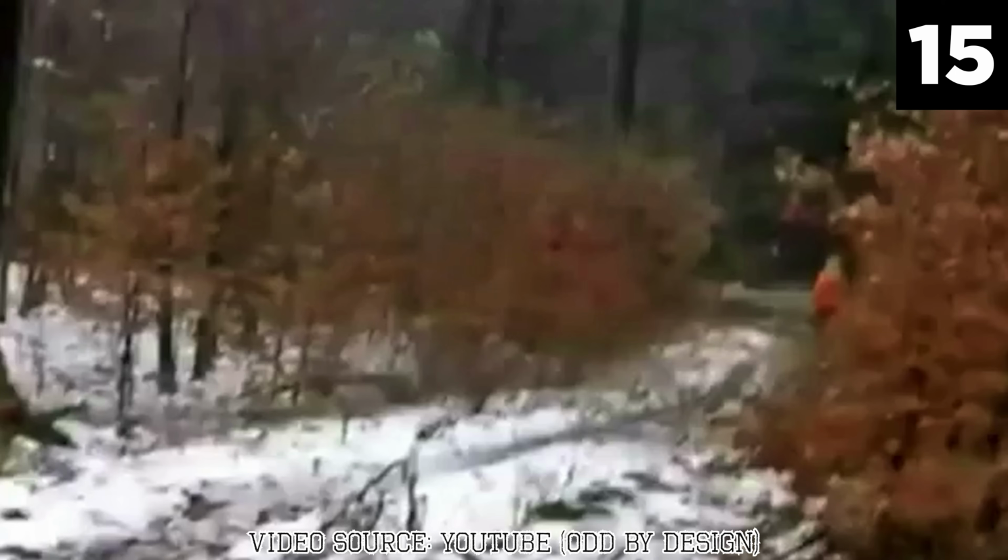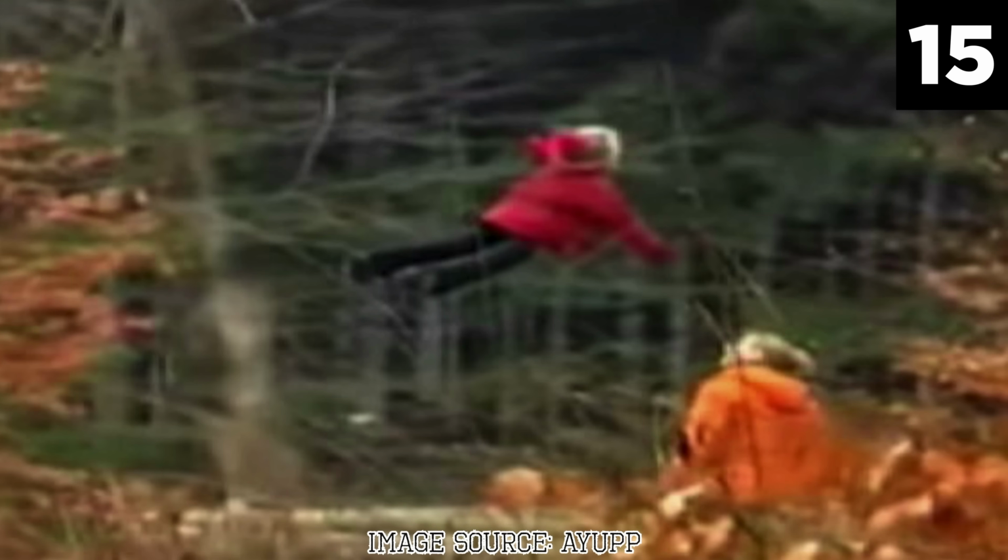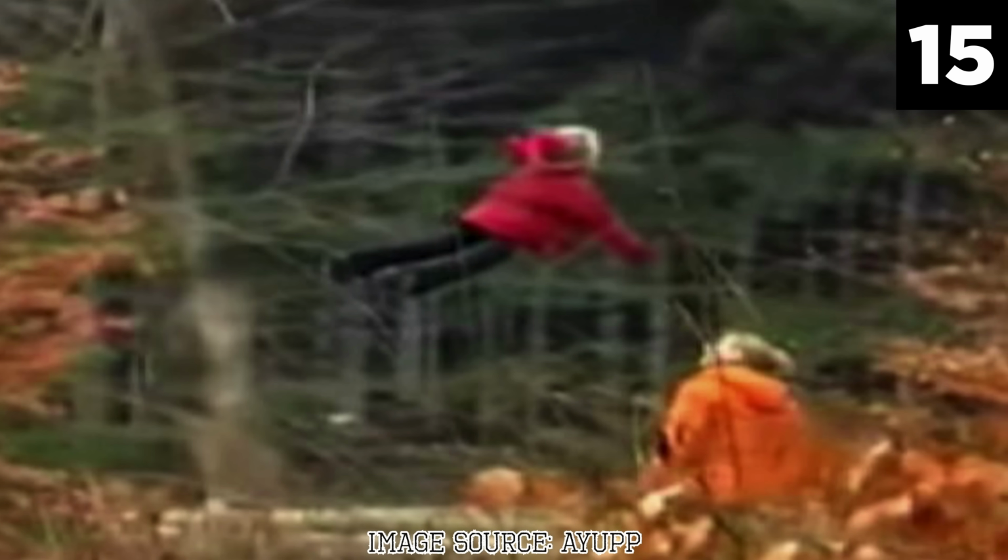The comments section of the video became a hotbed of speculation and theories. Some users suggested that the video was an elaborate hoax, using clever editing or hidden wires to create the illusion of flight. Skeptics pointed to the poor video quality and the shaky camera work as evidence that the footage could easily be manipulated. One commenter remarked, "This looks like a low-budget special effect. The way the girl moves up and down seems too smooth and controlled, like she's on a wire."